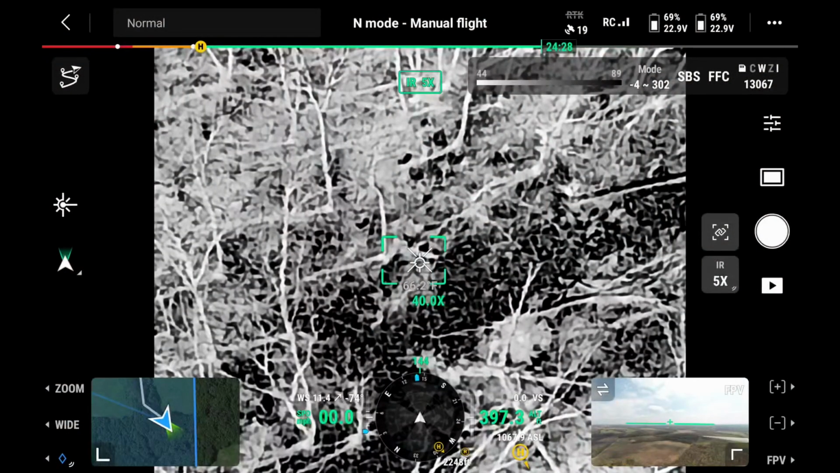So the drone's up in the air. Dan's flying it over the property, and I'm just going to go right into the footage of him coming upon some deer. What that looks like, you'll see little dark specks on the screen, and then he can zoom in on that. The footage you're about to see is actually recorded by the remote that he was holding. You can see when the drone took off. So here's the footage.